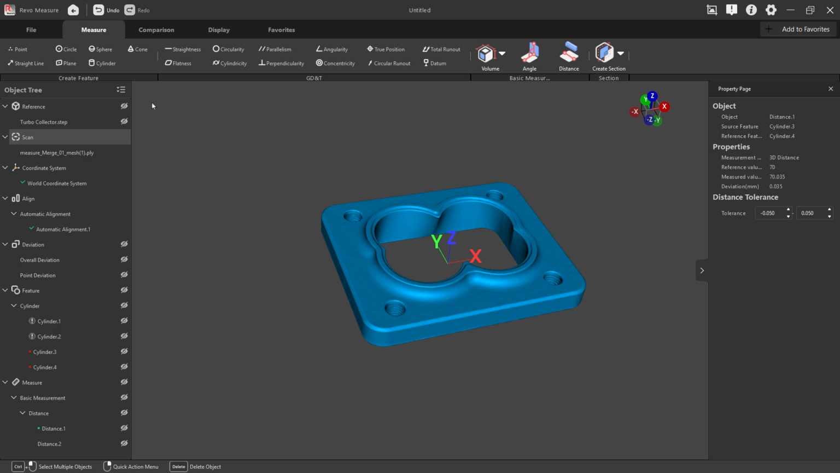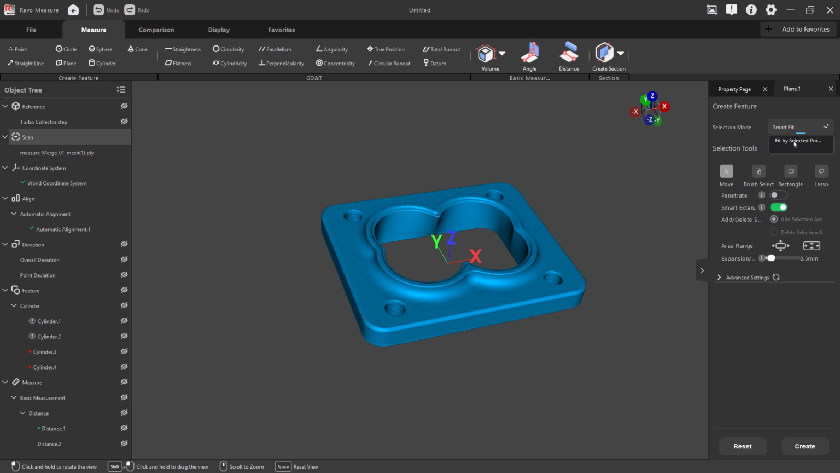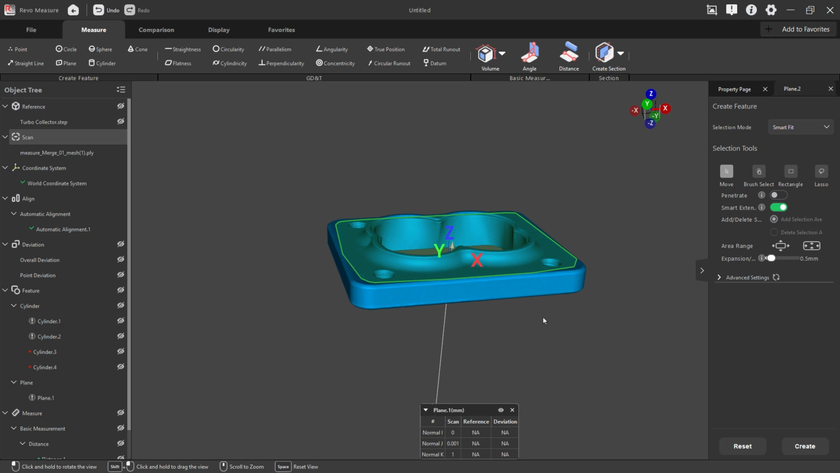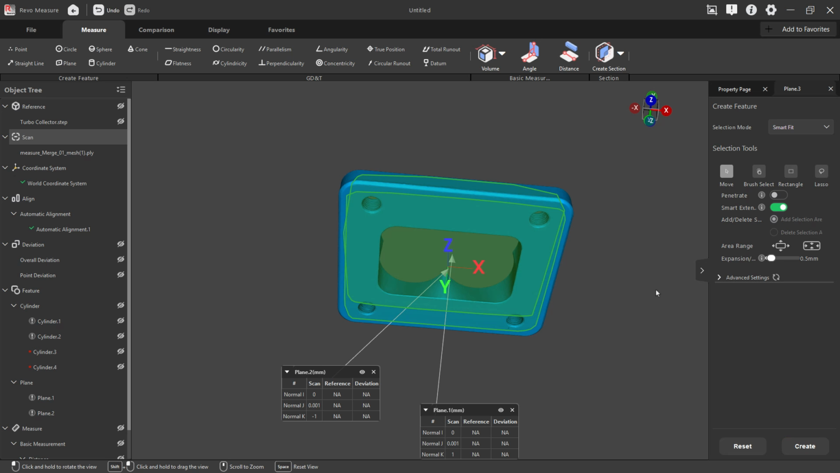Some other things that we can do is we can extract primitive planes or other features. And so what I'm going to do is just draw on the face here. It's going to give me a best average. We're going to create that. We'll do the same thing on the bottom. So draw here, create that.